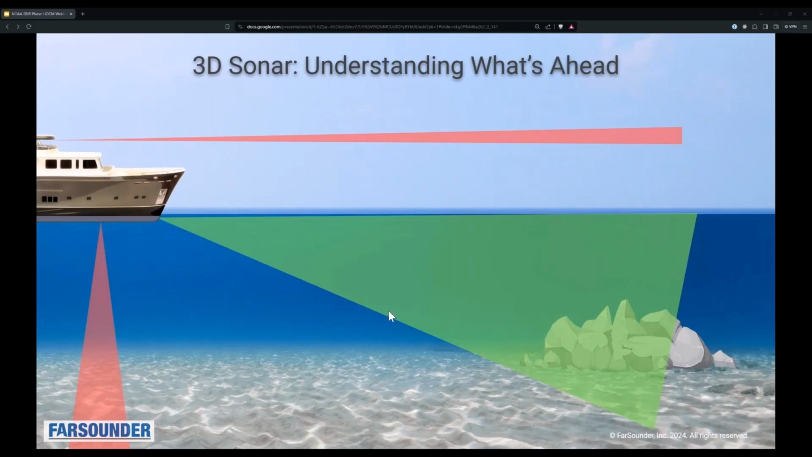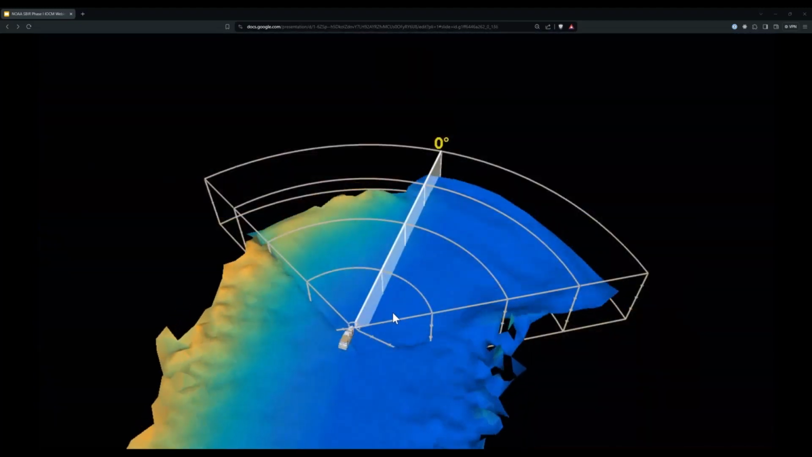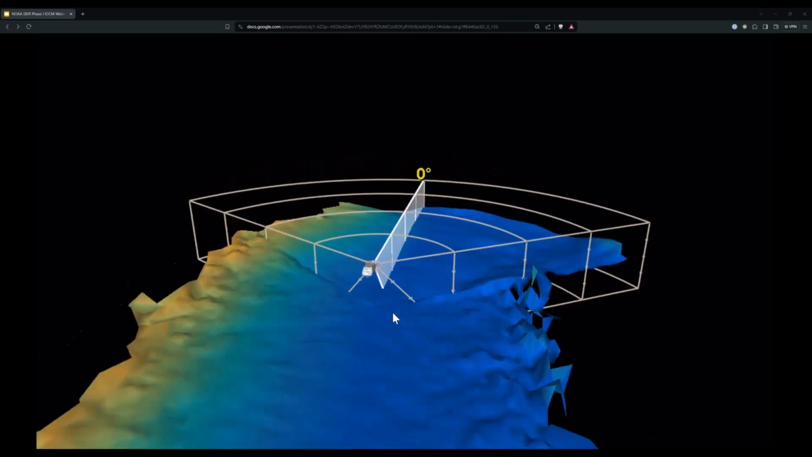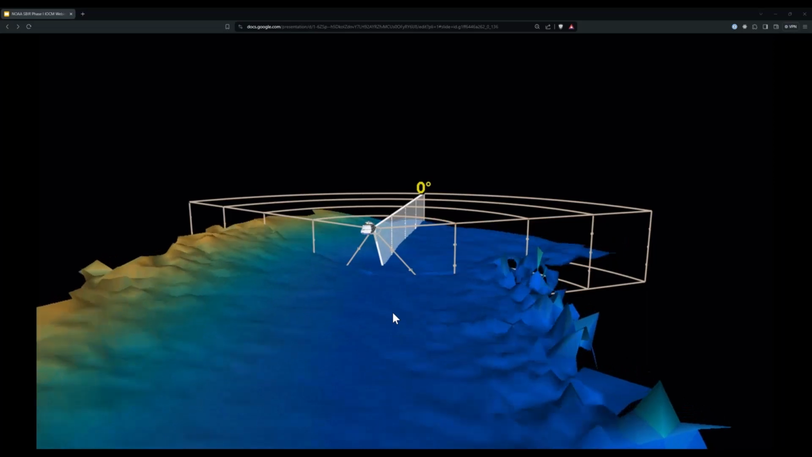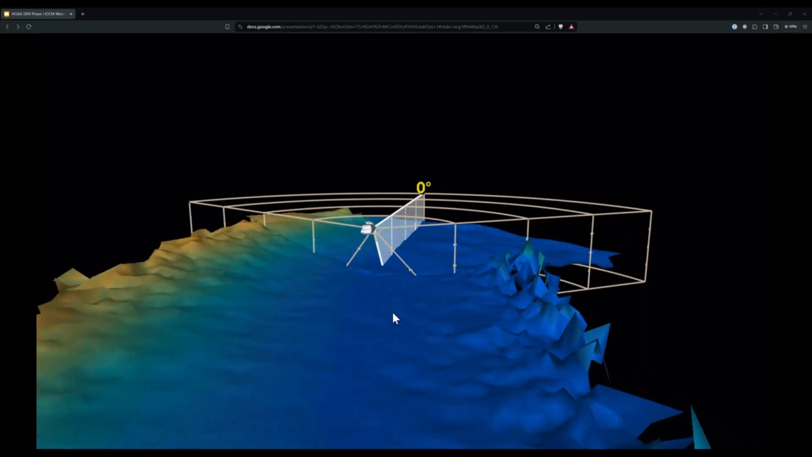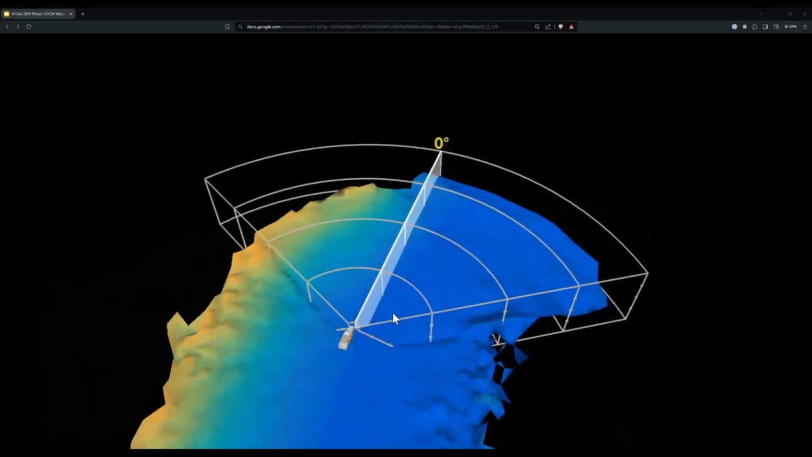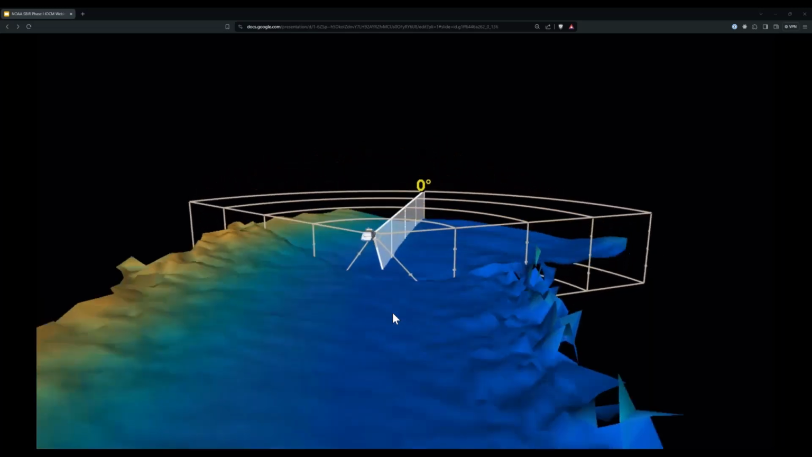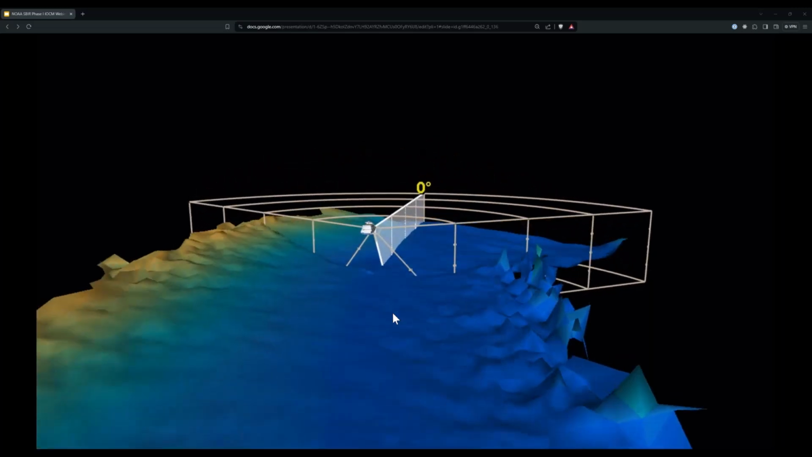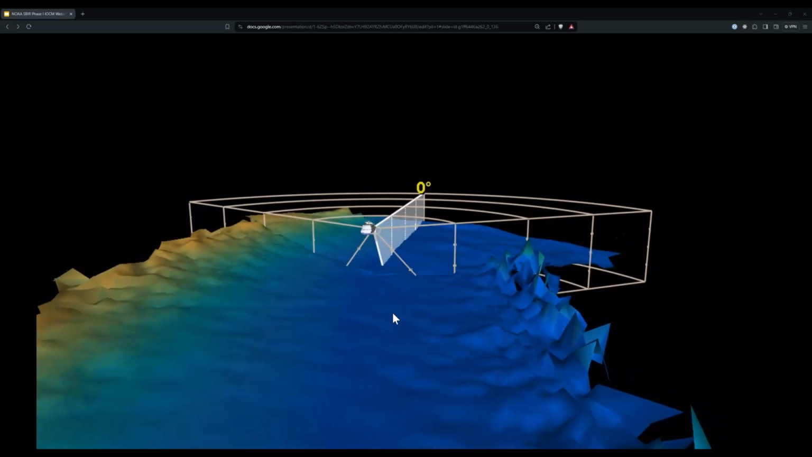So what does this look like actually playing through some data? Here's an example of a zoomed in view of our 3D viewer. We're generating this complete image every ping. Everything in the field of view, that pie wedge, is all real-time data. Everything behind that is history. You can see here we're navigating along a shoal to the port side. It's shallower, yellow means shallower, blue is deeper. That's all adjustable, but it's just given as an example.